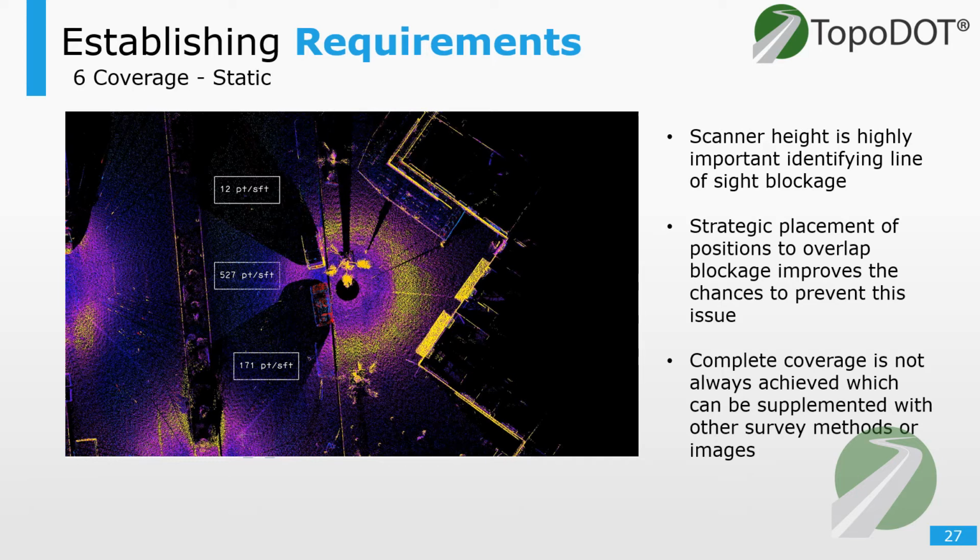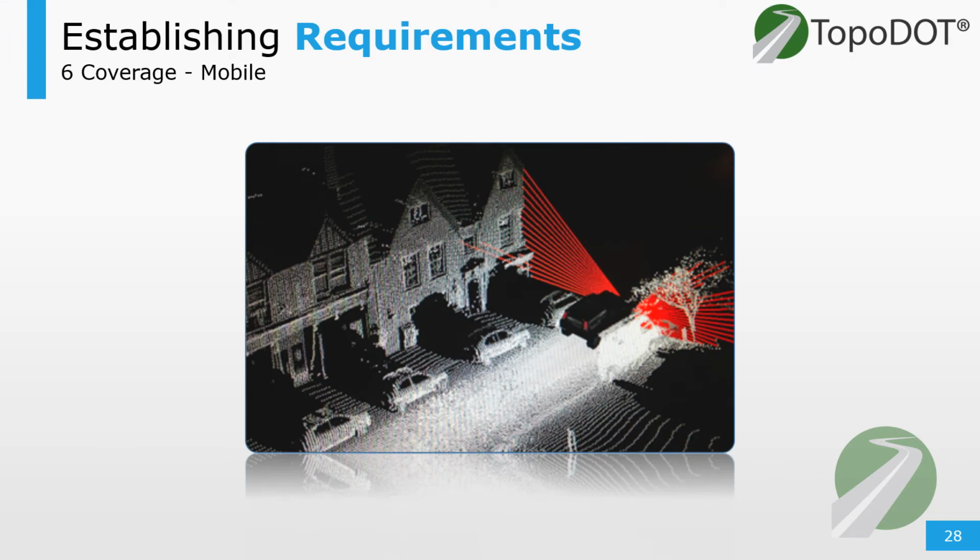So what about mobile systems? Mobile systems are also susceptible to shadowing. And that's also due to people, parked cars, moving cars in this case, guardrails, steep ditches, heavy brush, etc. As well as limited range on flat ground. So a single pass can span across maybe 2 to 3 lanes, depending on the scan height. So in most cases, you'll need at least 2 passes to help improve coverage.